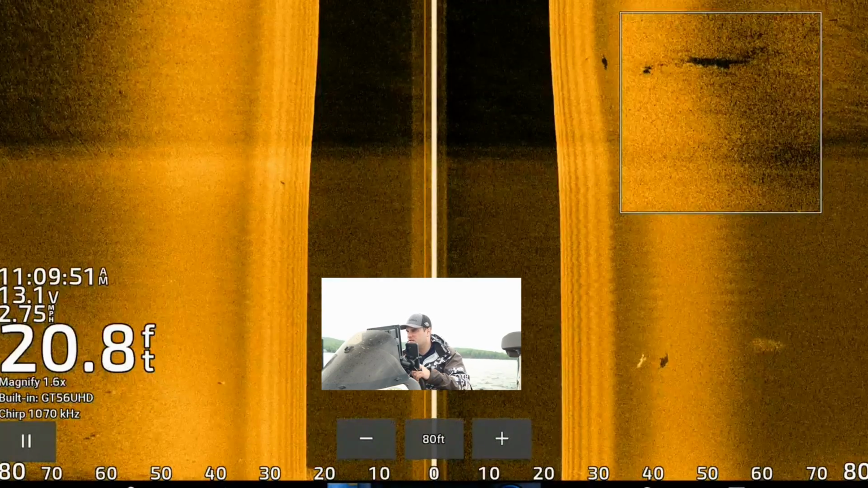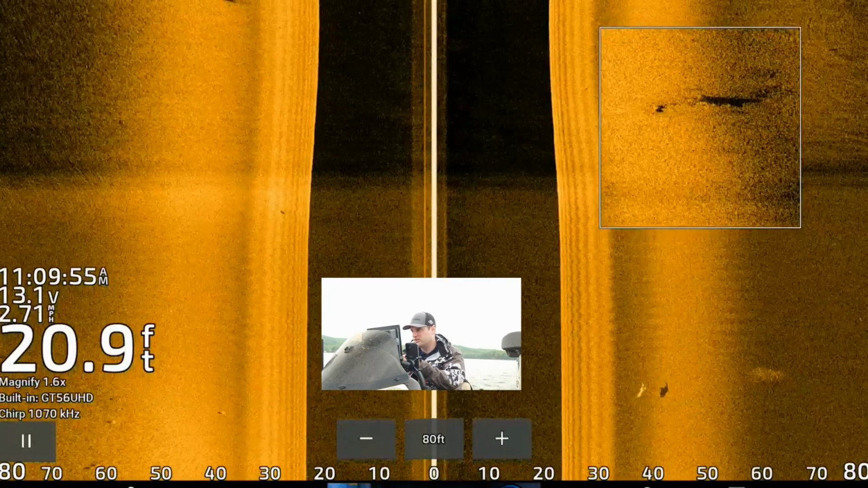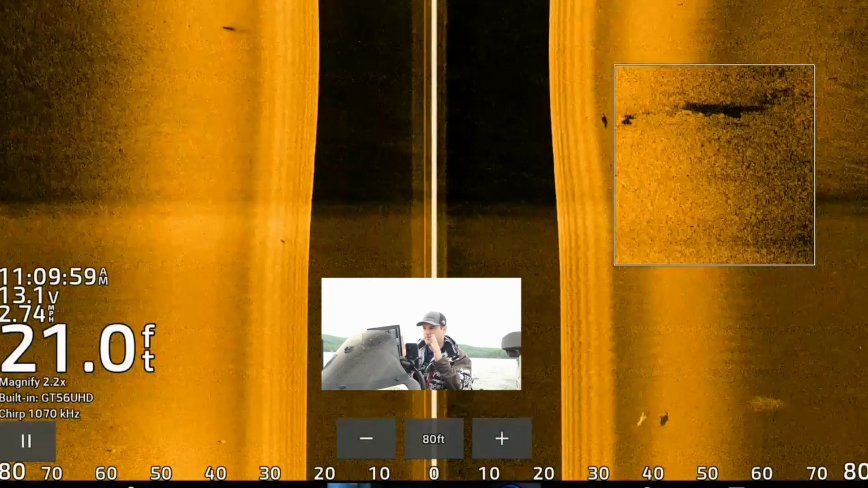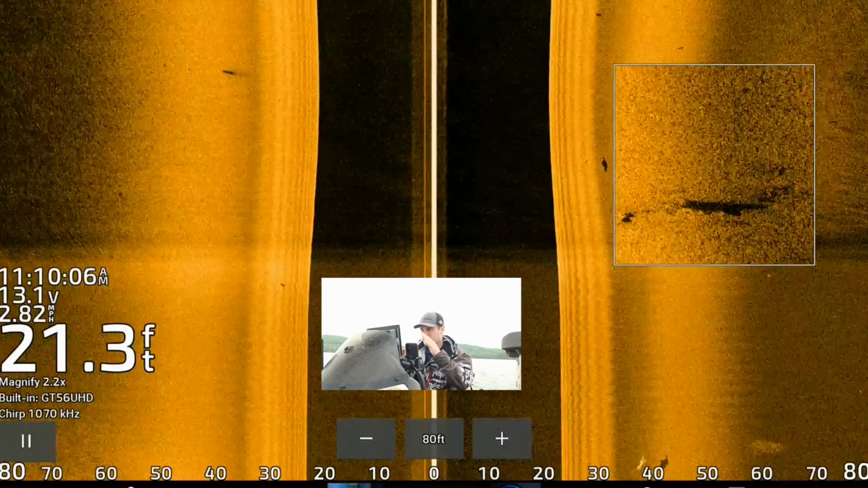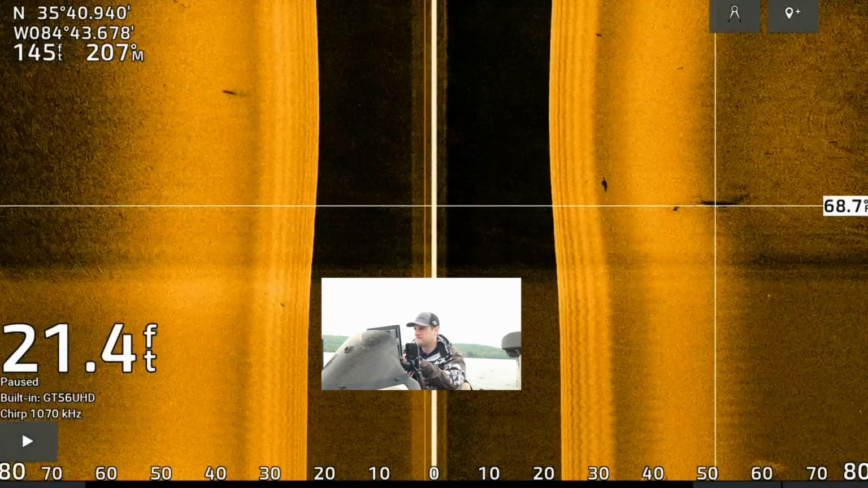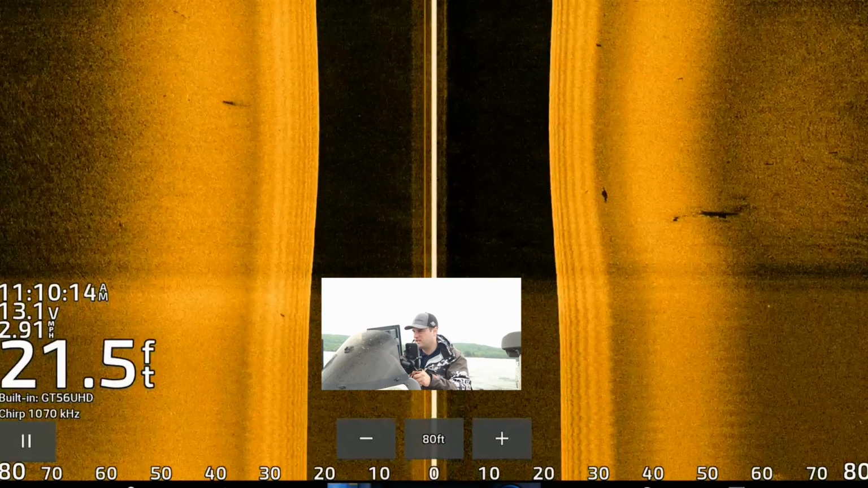As you can see here, what I'm looking for is, there's a little piece of structure. I was turning, so it's a little bit blurred, but you see how large that shadow is? And there's not any separation between the shadow and that object. That means that object is on the bottom of the river here, but it's also pretty tall. So that might be a pretty good stump to take a look at. I'm gonna mark that. And again, we'll zoom in on that one again.